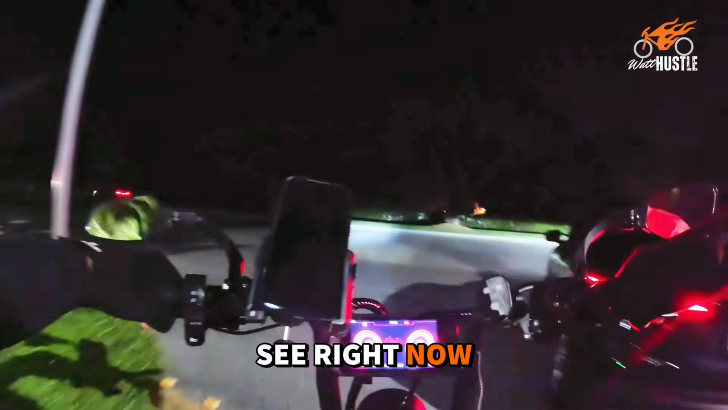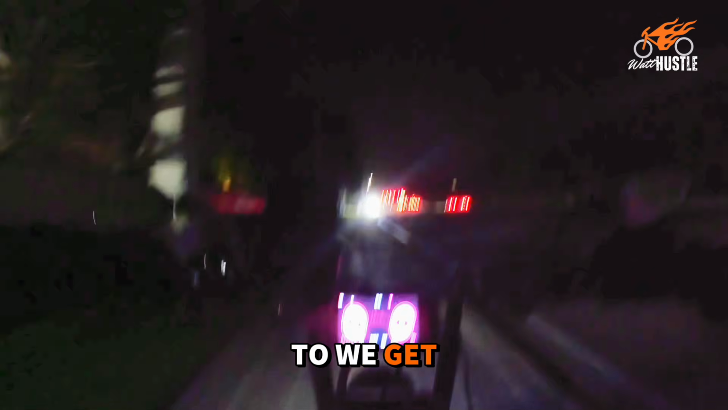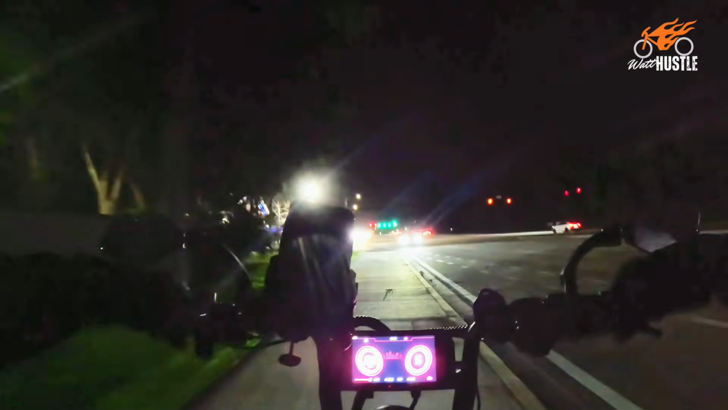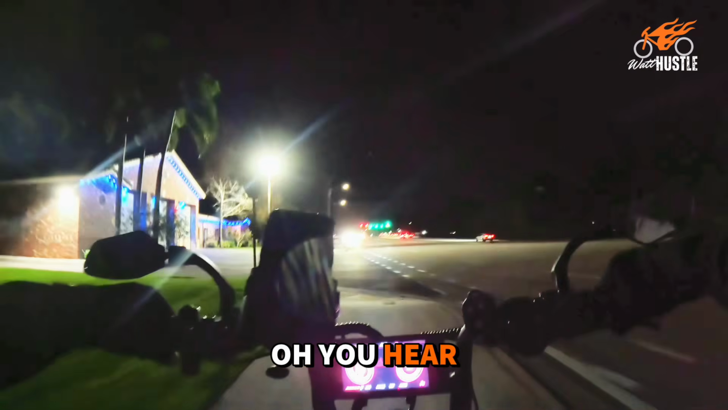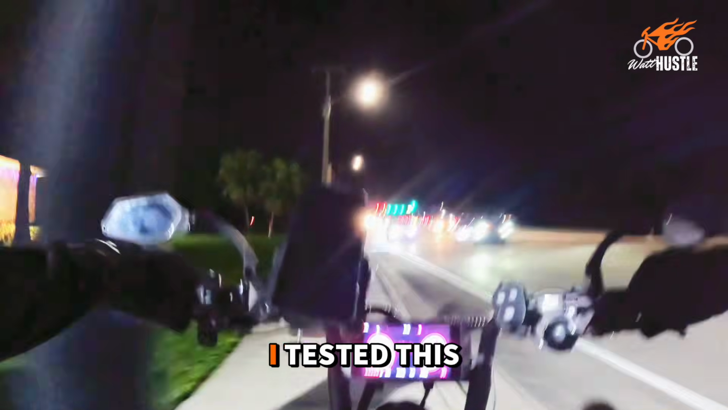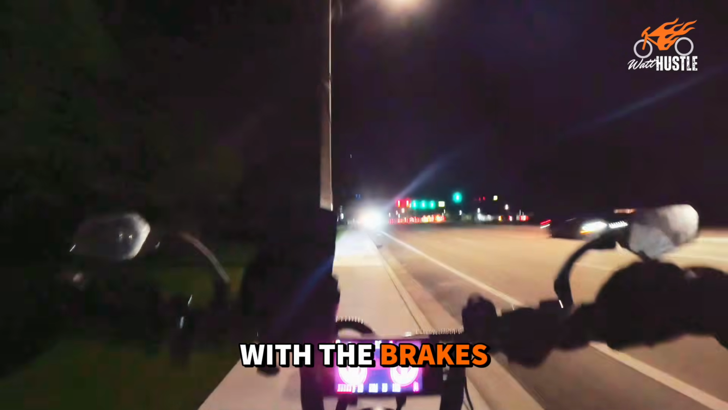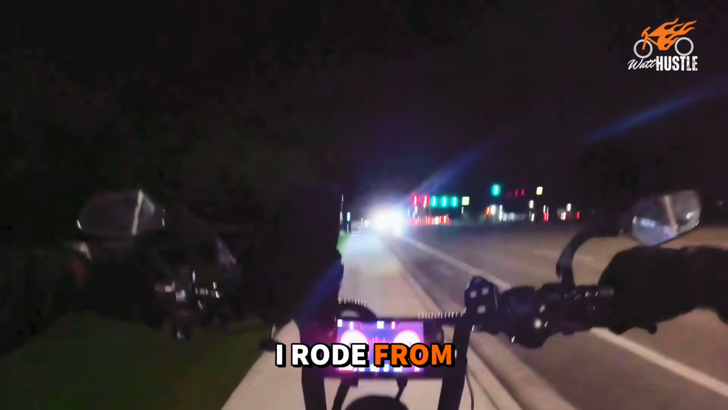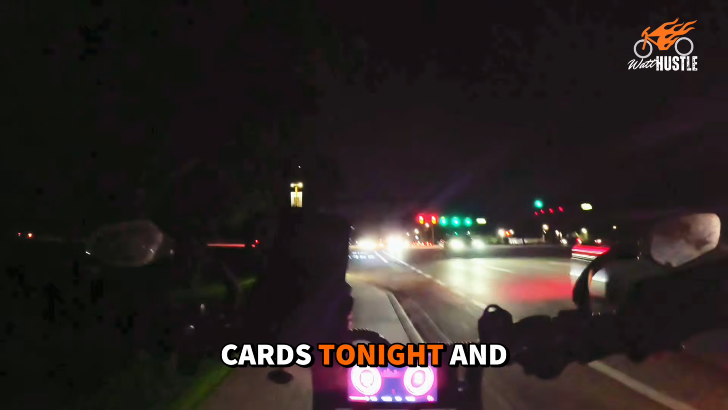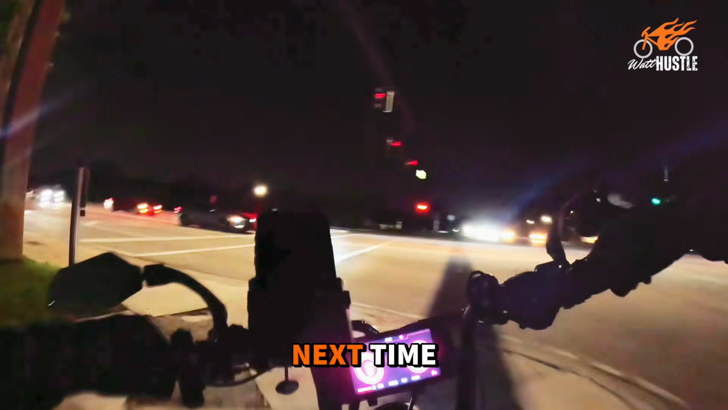You see right now, let me make a left here. I'm going to take the sidewalk till we get to hiatus. When we get to hiatus, I'm going to go south. Oh, you hear those brake rubs? That's going to drive me insane, people. I tested this bike out. I didn't have any issues with the brakes. And then on this ride, I rode from my house to my friend's house, played some cards tonight, and I started getting brake rubs. So I have to readjust that. But no big deal. I'll do that next time.